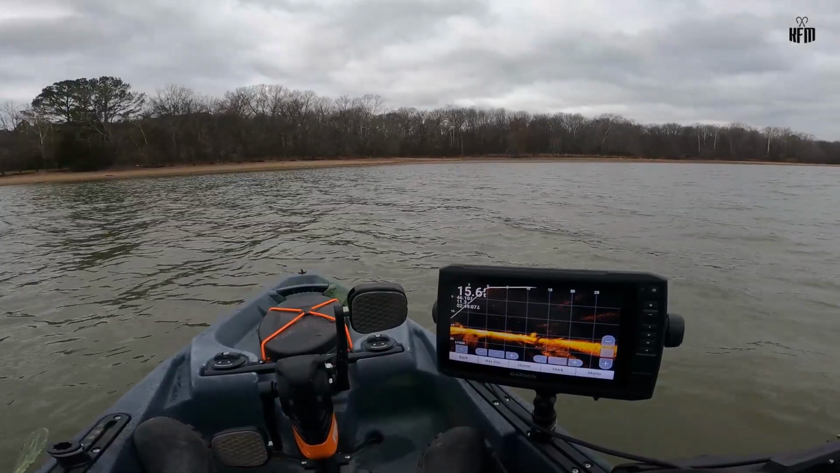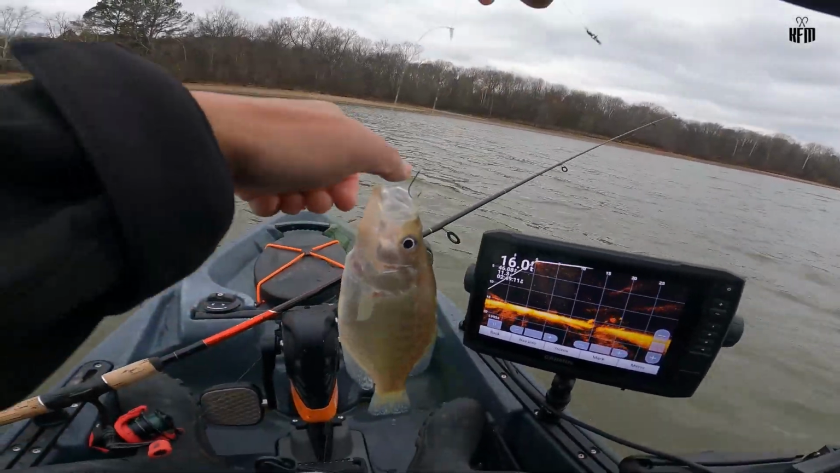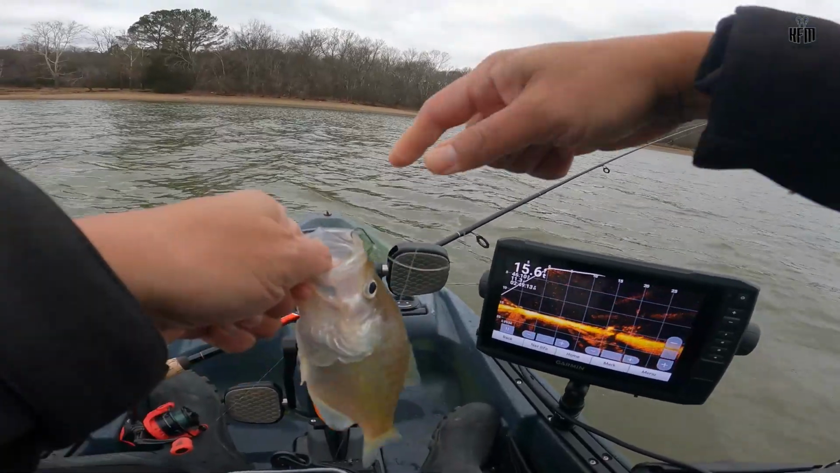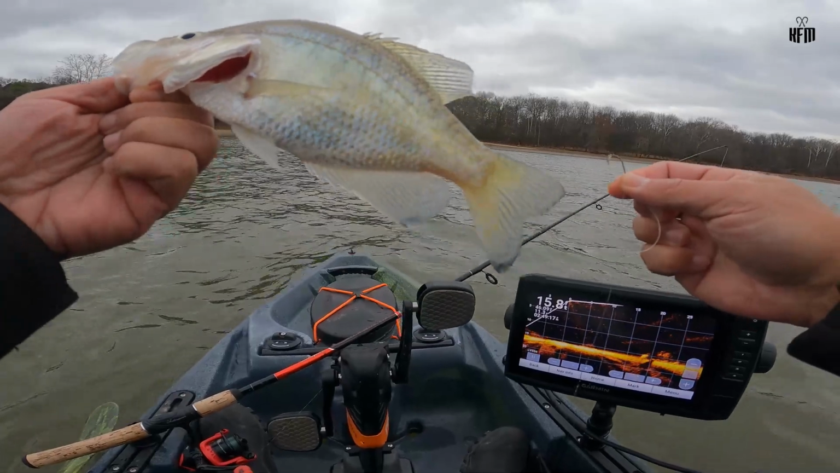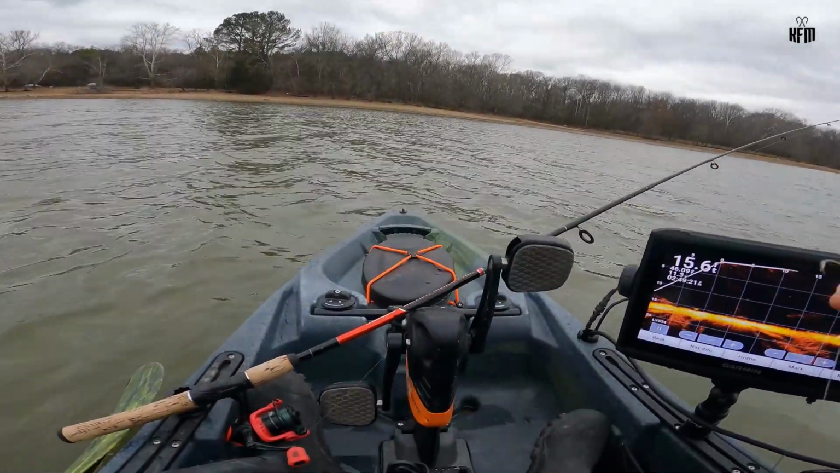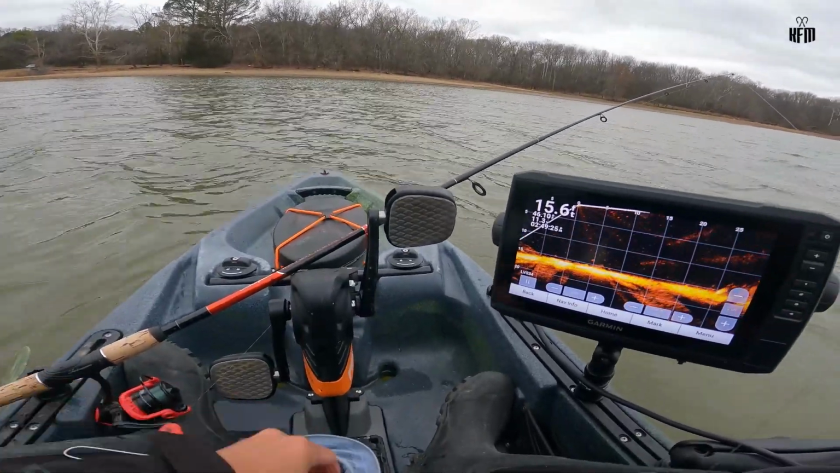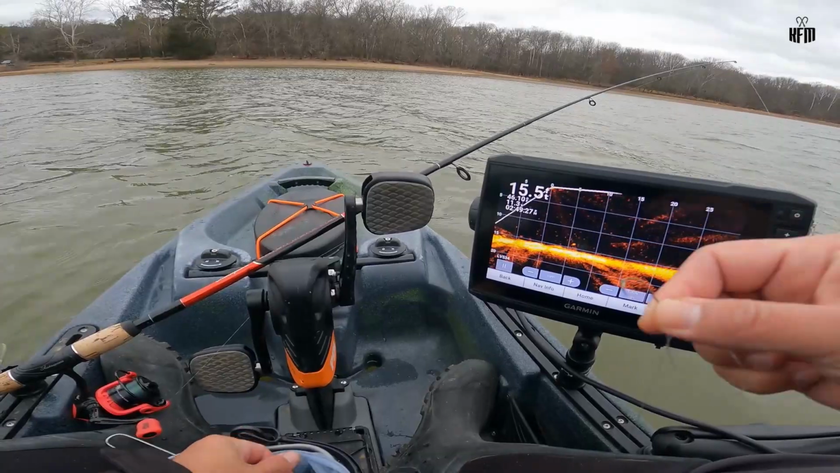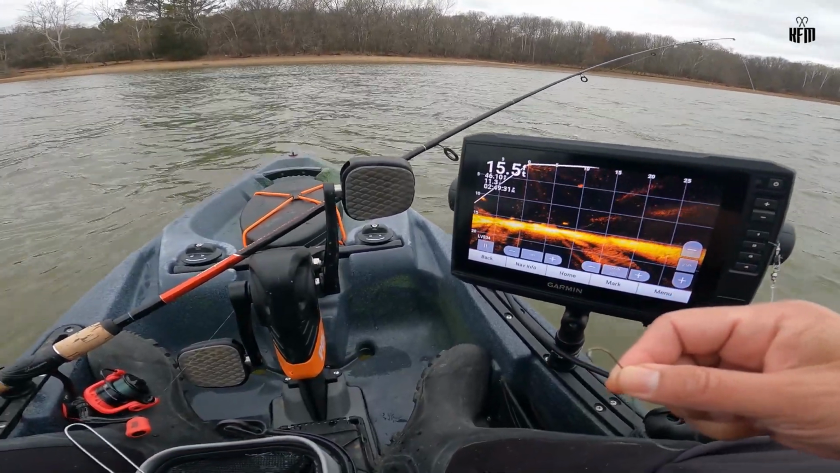Another white crappie. All those hungry crappies are in that same area. It's about 10 inches. But I'm not keeping any fish right now. But a lot of the fish that are biting are all in that same spot.